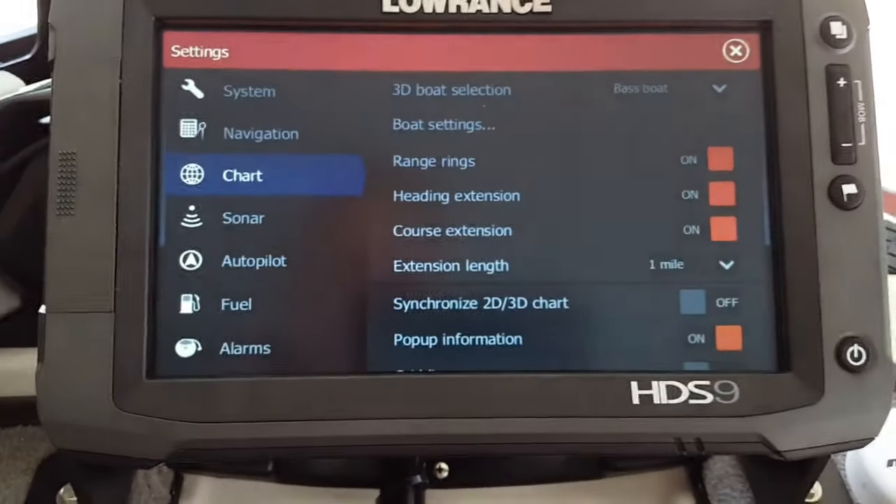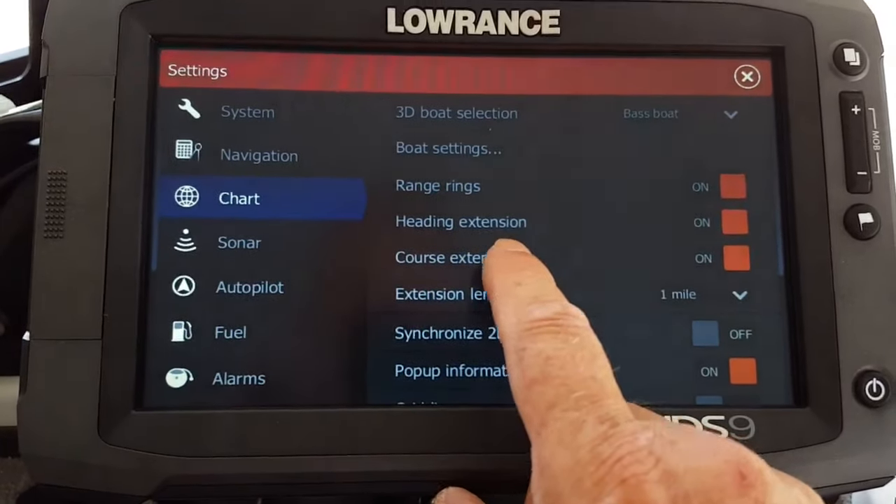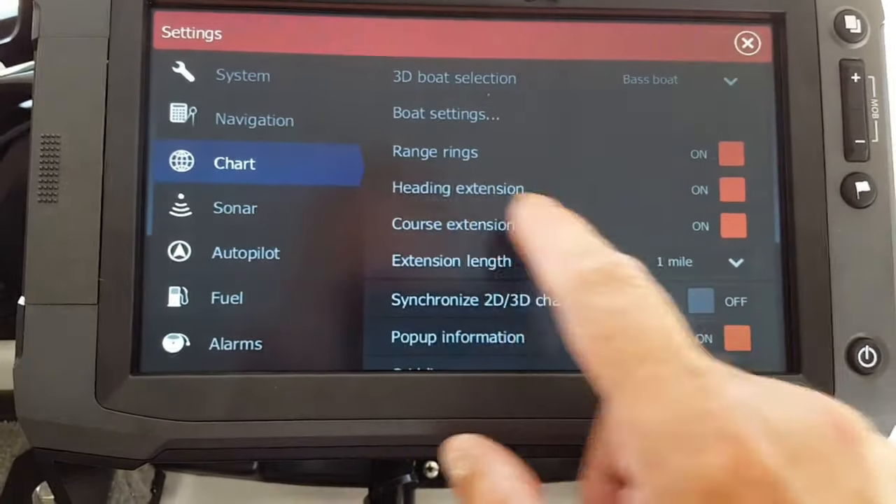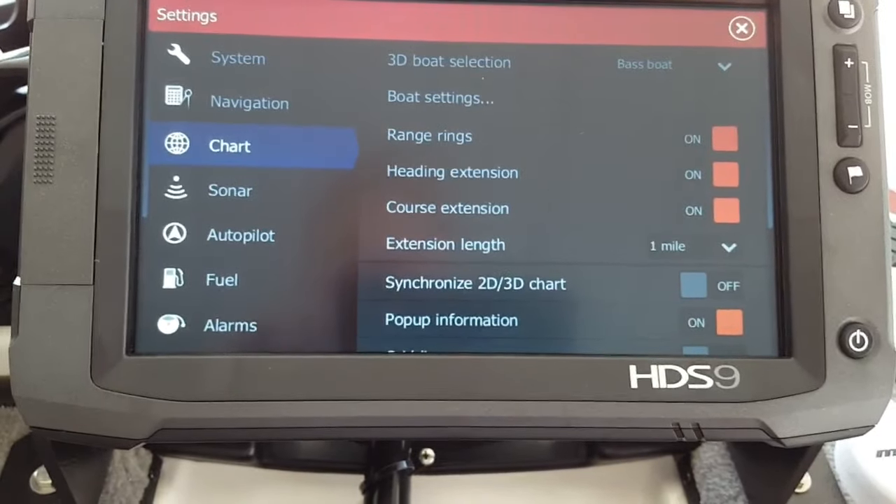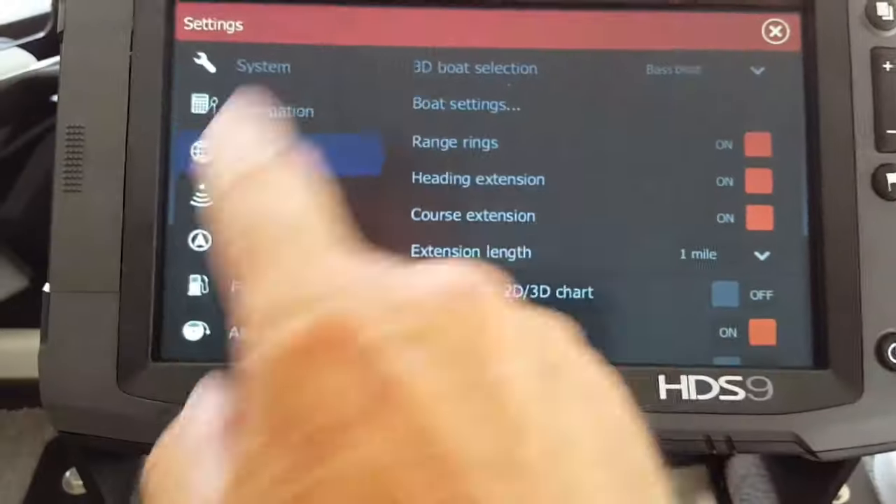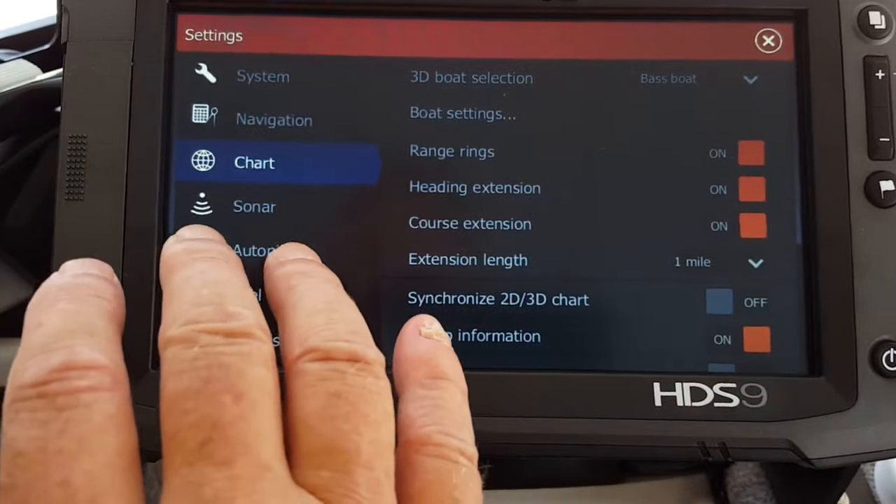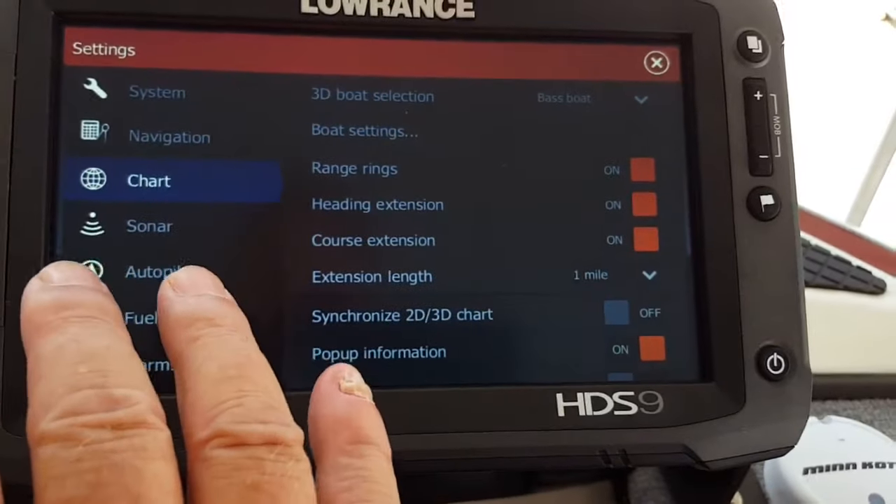And what I wanted to say about all this is, like on mine, you can see, just running back through, you can just see the headings again. But here's this setting I'm talking about: heading extension and course extension. I have them both on. That's going to give me a blue line, and it's going to give me a red line. All right, those 2 lines I've got as add-ons on my face of the GPS sonar screen as I'm running, and it will show me that difference.